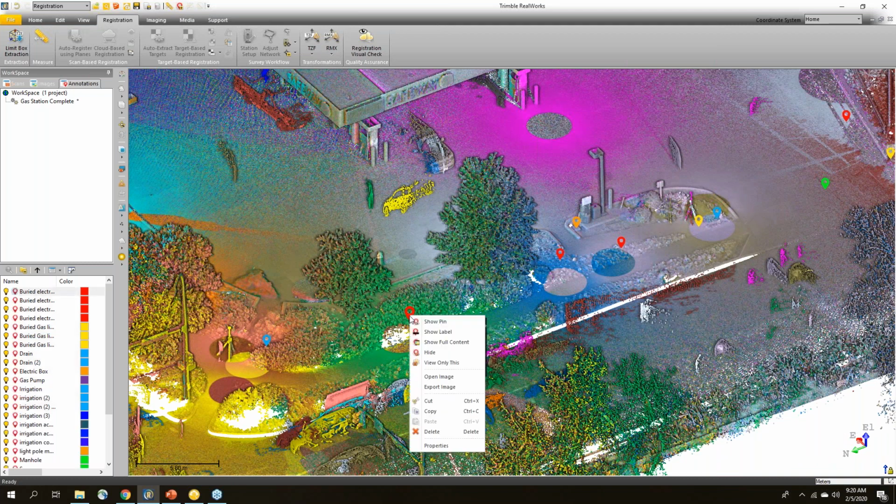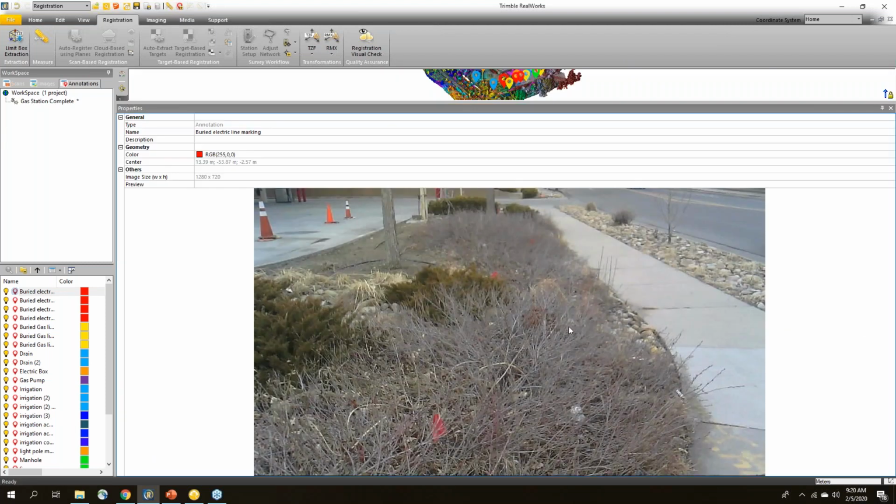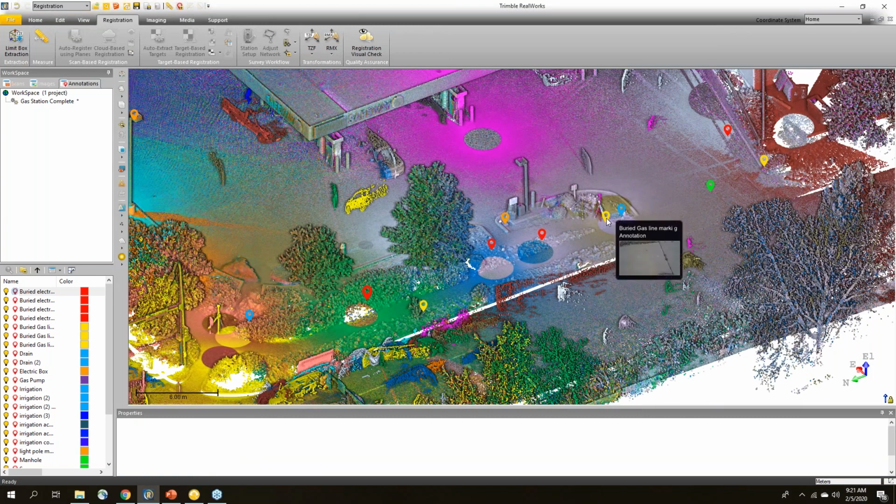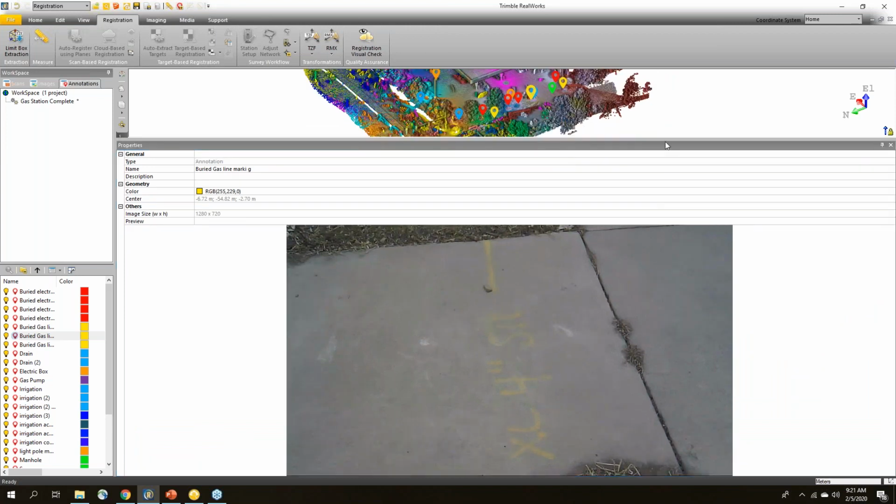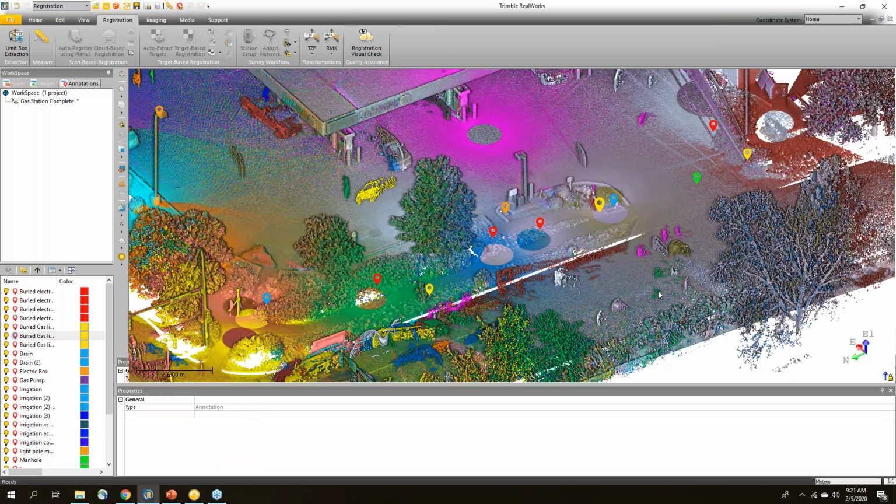So if I select that and just open up the properties, I can go and look at that a little bit more in detail. And I can in fact see that there were flags and painting with the buried electric line out there. If I check over here, here's some yellow ones. So this is buried gas line marking. If I open that up, you can see that there's the buried gas line markings there. So this is really going to help. These images were taken from the tablet to highlight specific areas.